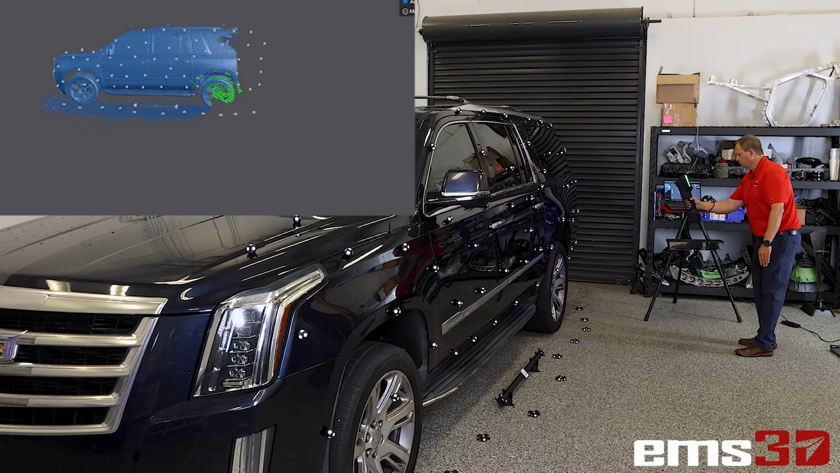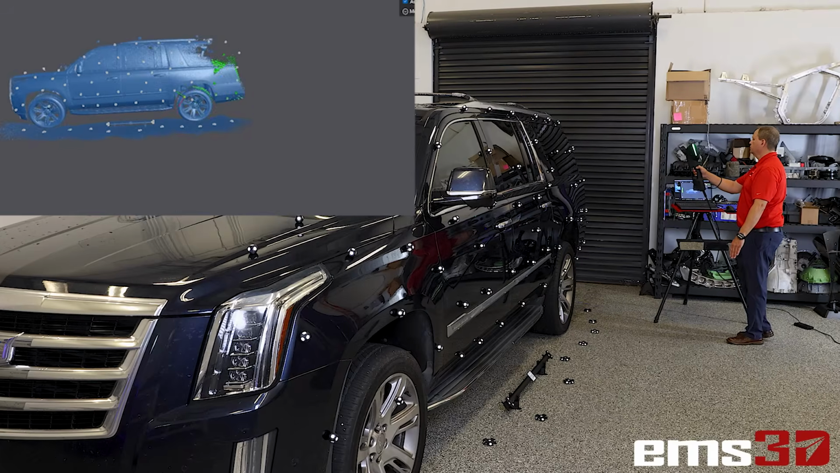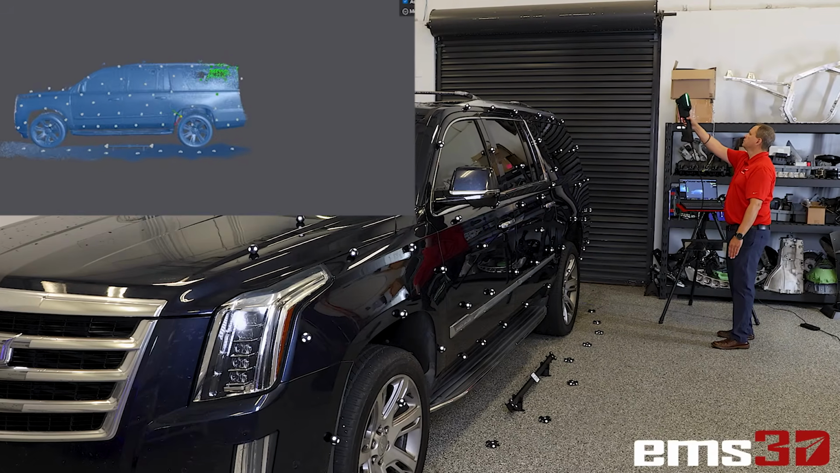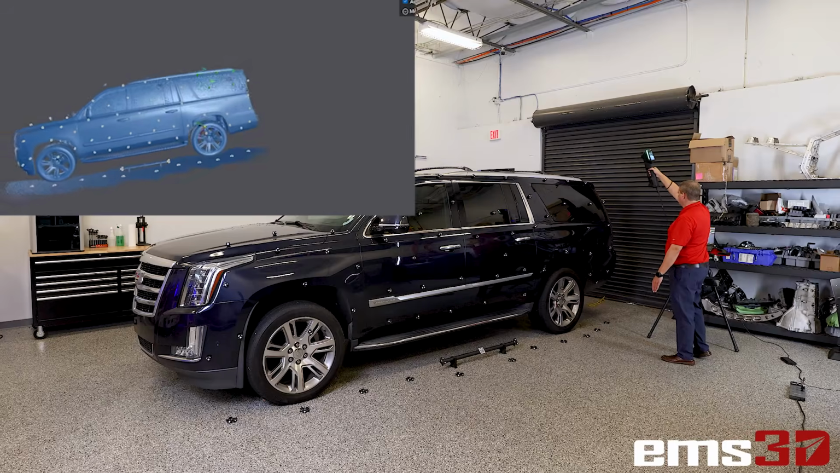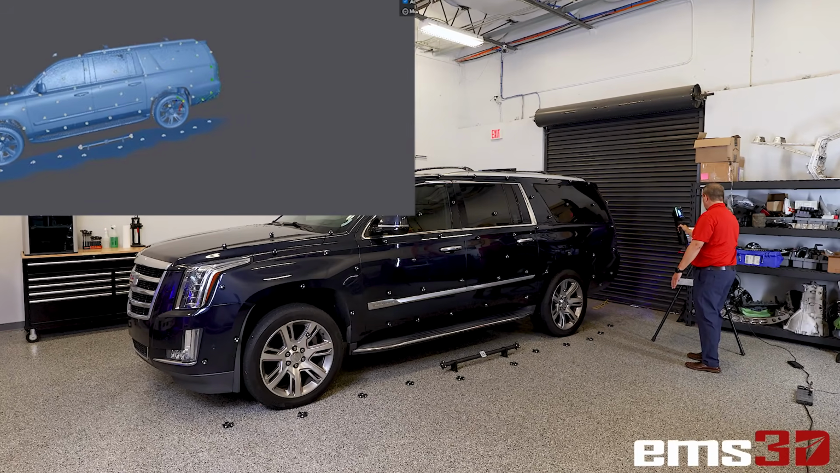Of course, I can see everything right on the LCD screen, and I don't have to be tethered to the computer. And again, I just go back and forth. We always call it digital spray painting. You always try to be perpendicular to the surface. You're always going to get better data.